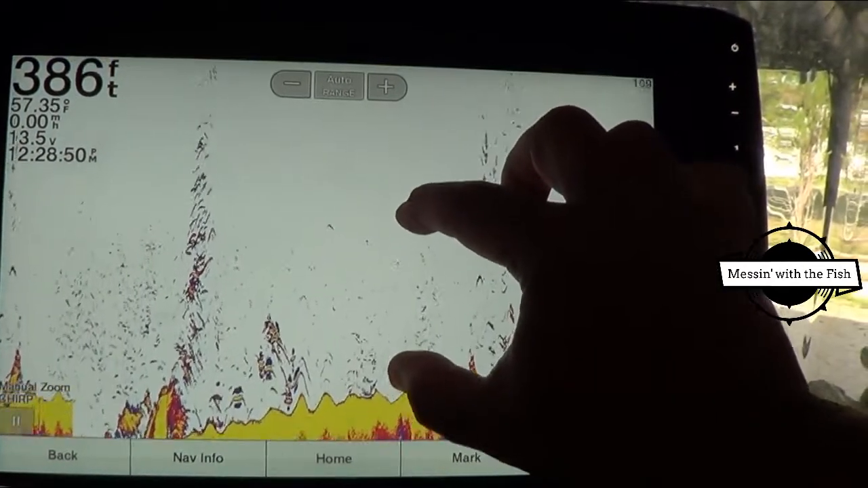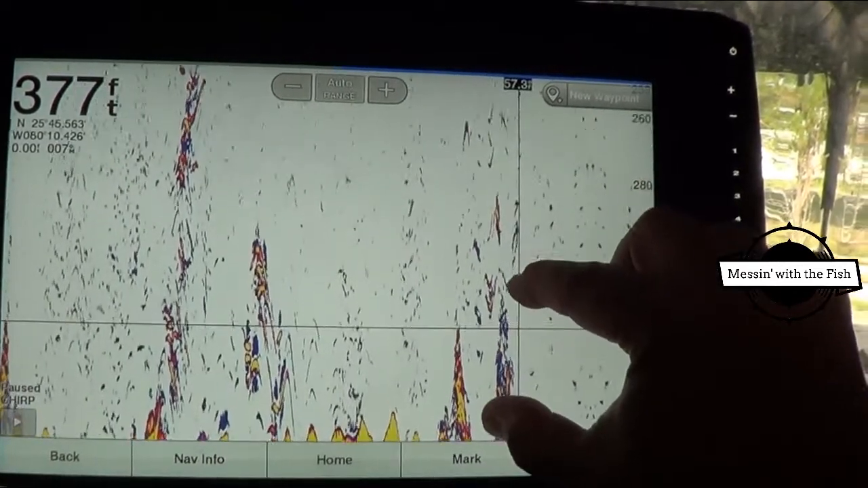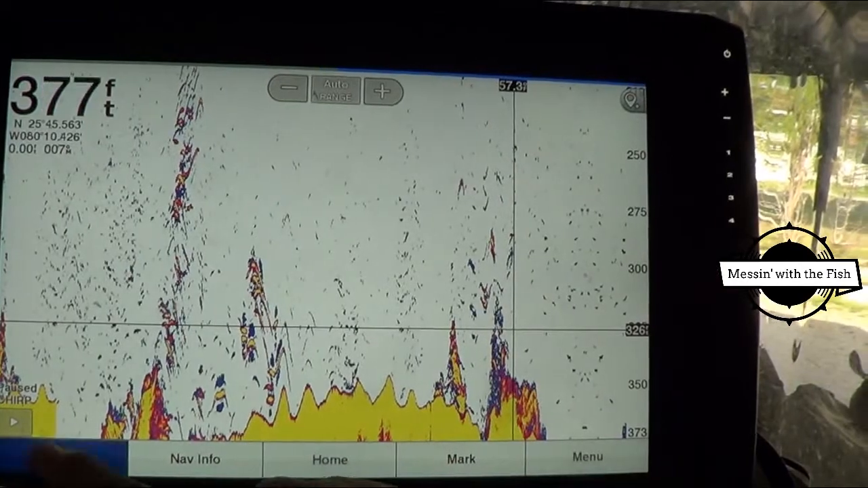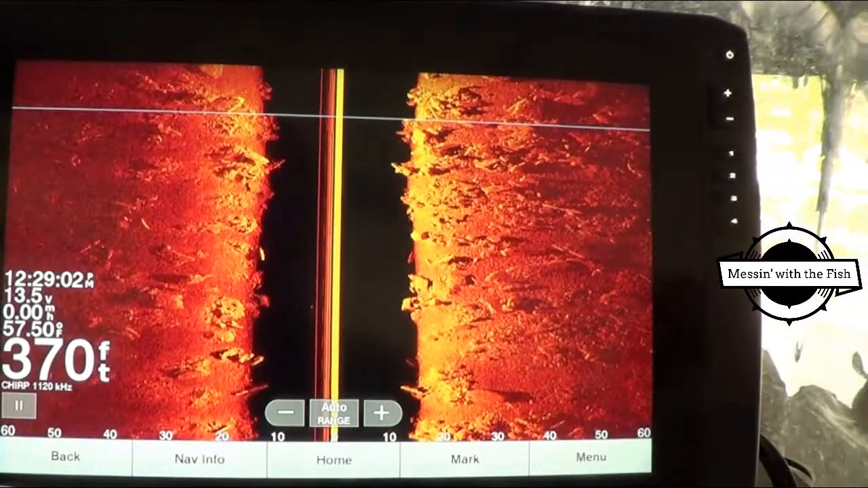But the touch screens are cool because you can zoom in on them. You can pull out or go wherever you want to. It kind of stretches out a little bit. But we're going to back out here. And we're going to look at some side view.